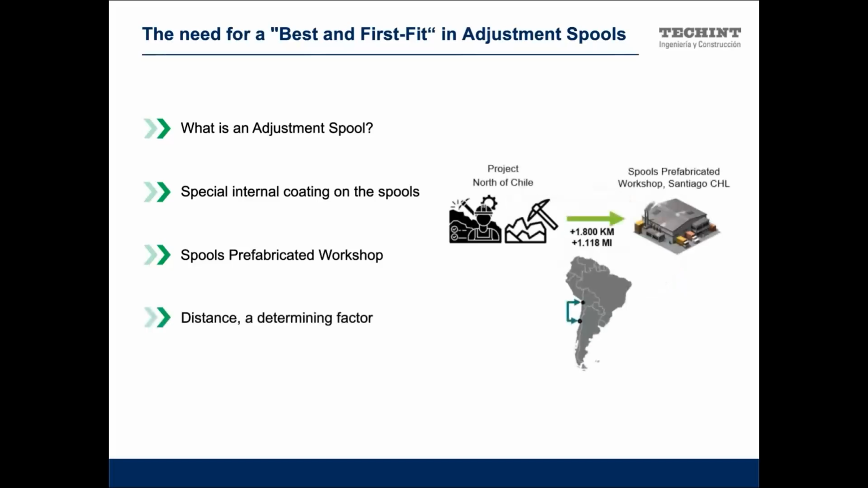Then we started to work with different ideas, options, testing, and trying to avoid moving the spool from the factory to the field and then back if something goes wrong. Any small distance, a small error, will lead to a big problem for the project, or we can't fit the adjustment spool, or it will leak during the in-service test.